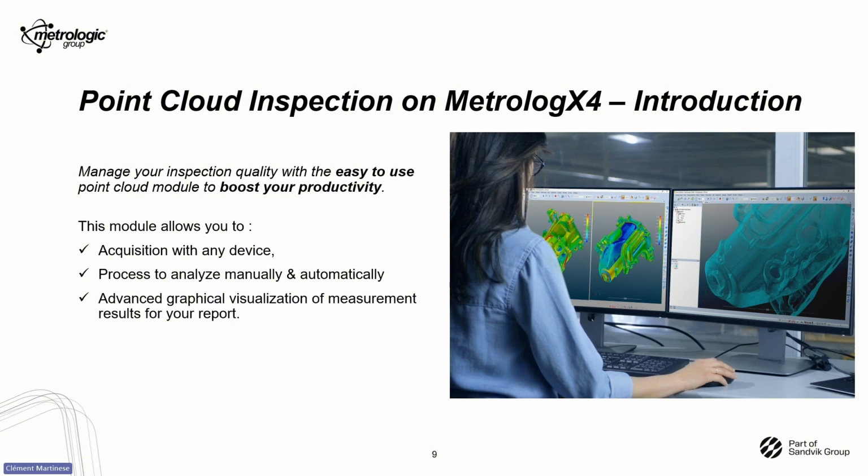Now, a quick overview of what we are able to do with the point cloud module on Metrolog X4 and how it can transform your inspection workflow. The point cloud module on Metrolog X4 helps you manage inspection quality with ease. You can acquire your data from any device, process it manually or automatically, and visualize the result with advanced graphics, perfect for a clear and professional report. The focus is on boosting your productivity and keeping things simple and flexible.